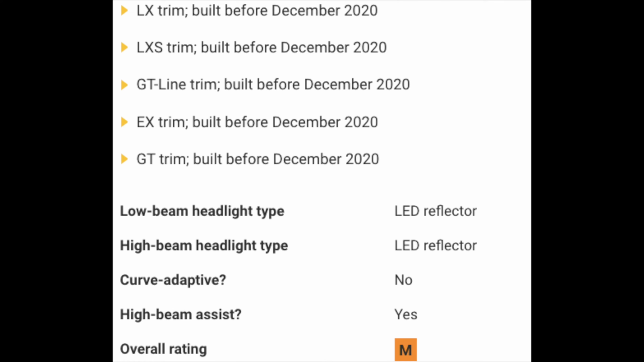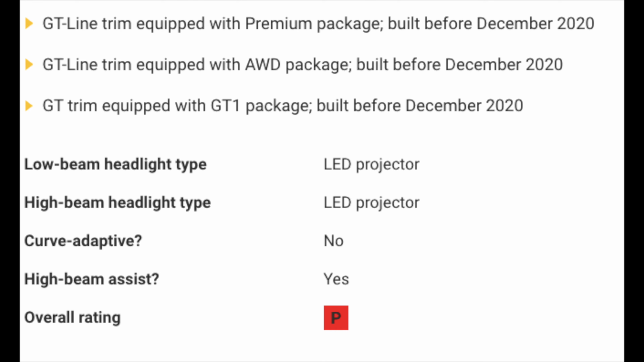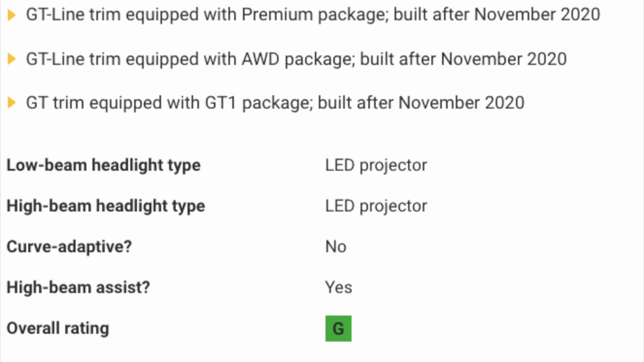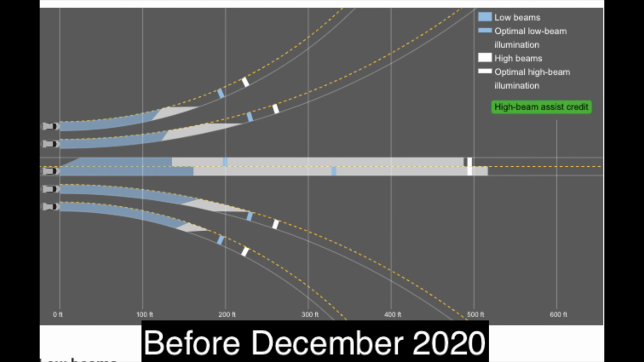But the big deal is, I'll put the charts on the screen and you can pause it if you need to. The grades from the IIHS for safety rate anywhere from poor to the top good rating. In fact, these GT headlights, if you have a GT built before December of 2020, you get the worst possible rating. If you get one after December of 2020 with the projection lights, you get the best possible rating. So this one was built in November with the projection headlights, so we've got the worst possible rating, and I'll tell you why when we get driving.